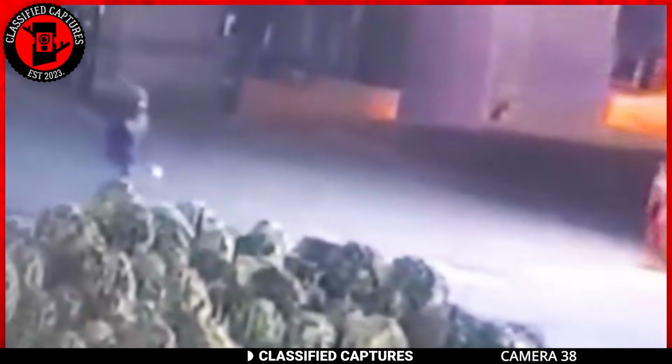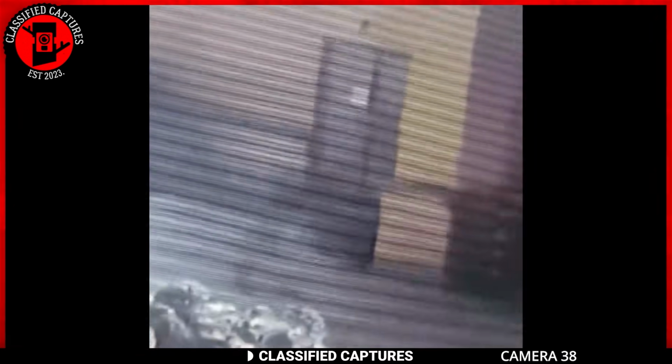In the footage, we see a man wearing a black jacket with pants walking down a deserted street. He seems to be holding something in his hands, and initially there's nothing out of the ordinary. However, as the footage progresses, it begins to get grainy and the man appears to be fading away. Within a matter of seconds, he vanishes into thin air.